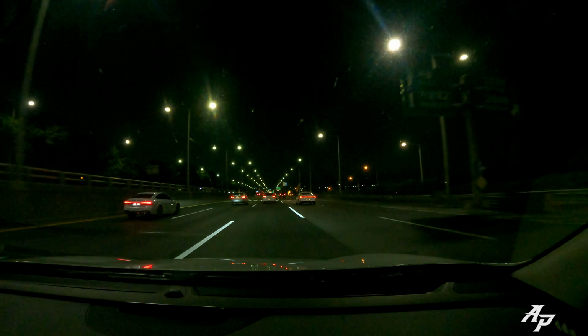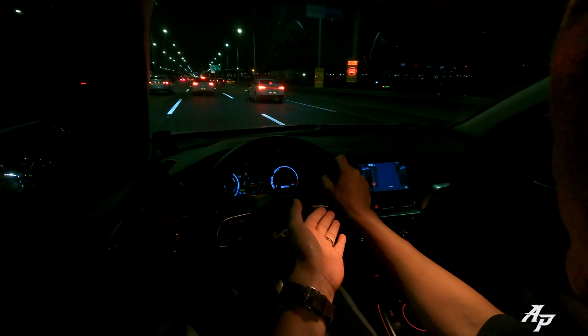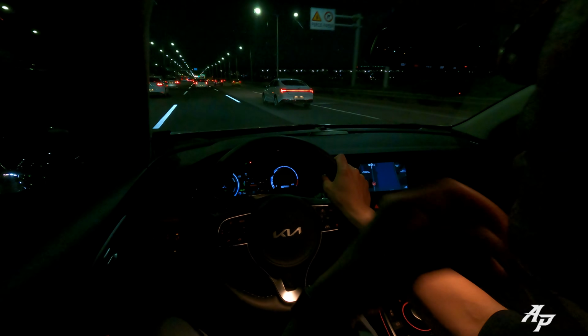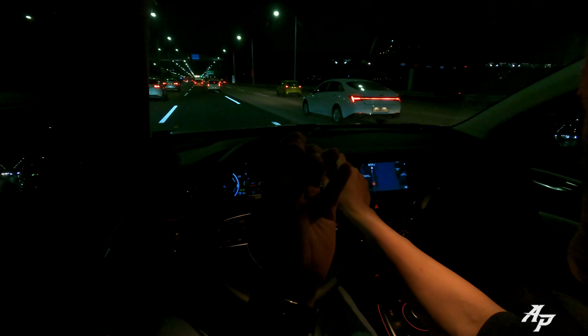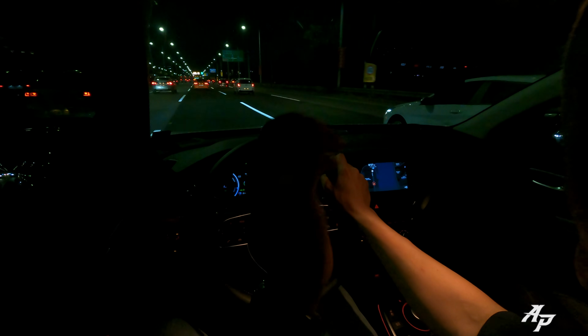And if you ask me, would I get this Kia Niro Plus or the all new 2023 Kia Niro or Kia EV6? I don't know. This seems like a much better deal because you get more space. Kia EV6 looks like quite a large car when you drive it, but inside it's not that large.